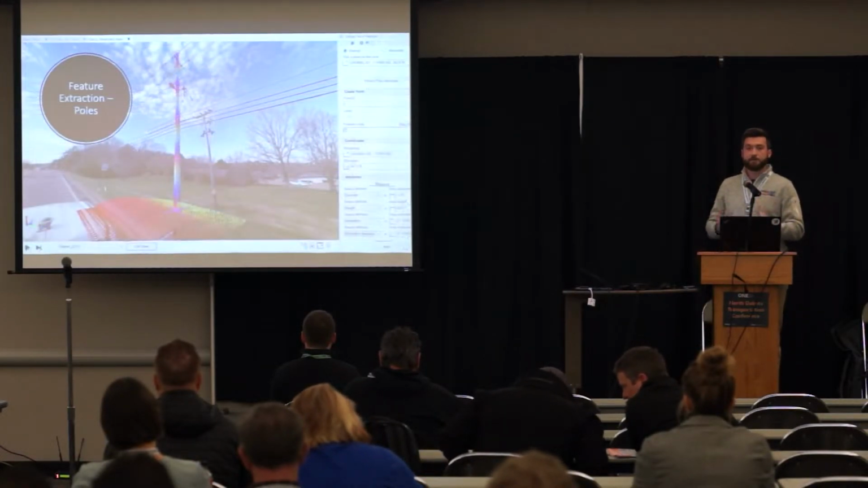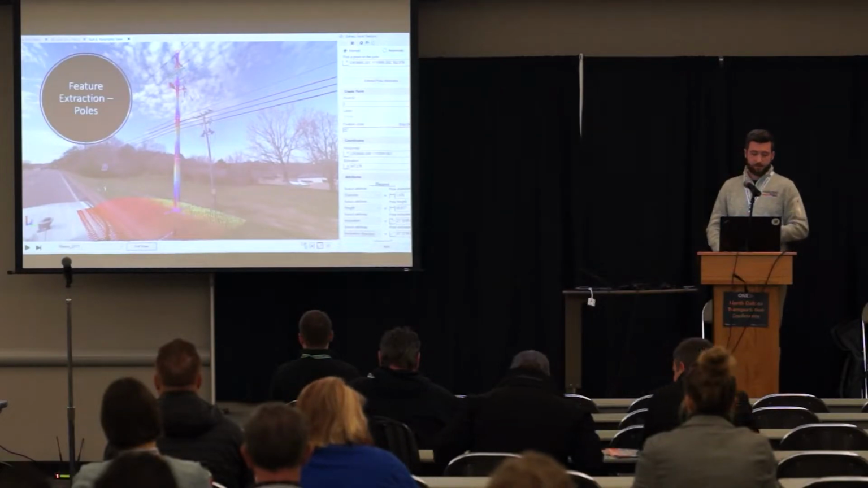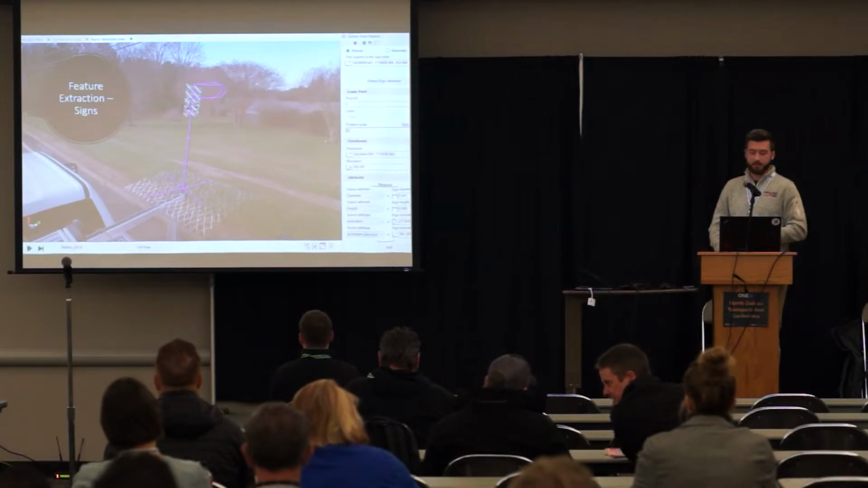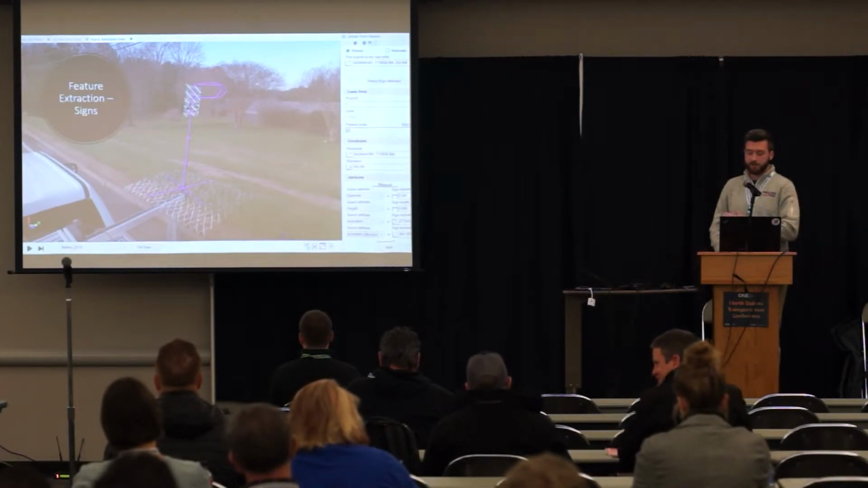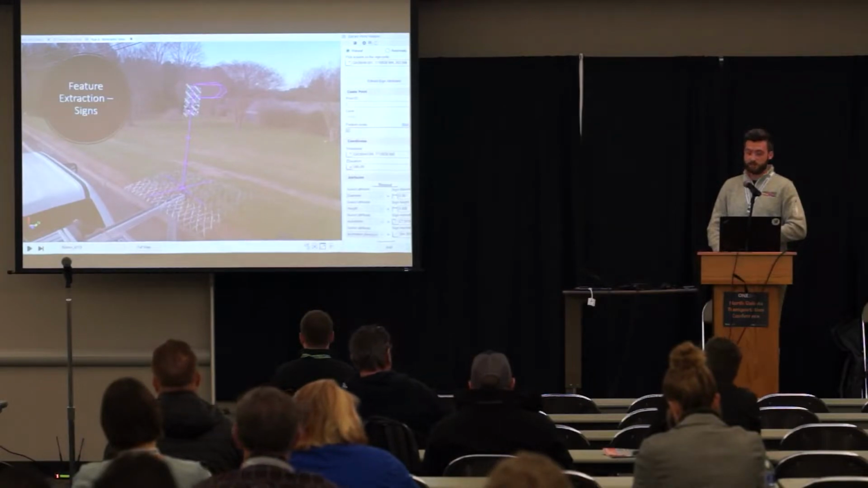So smart information coming from the software there. Poles, same deal, heights of poles. At what angle is it leaning? Signs, same detail. Heights, locations, diameters, and if there's any inclination.